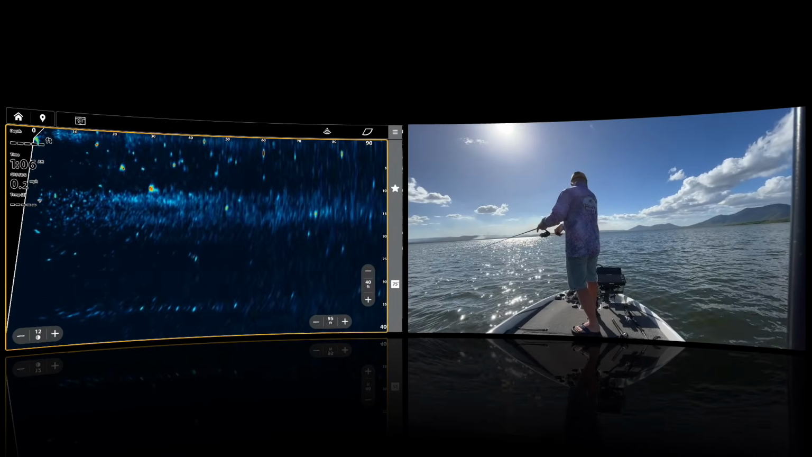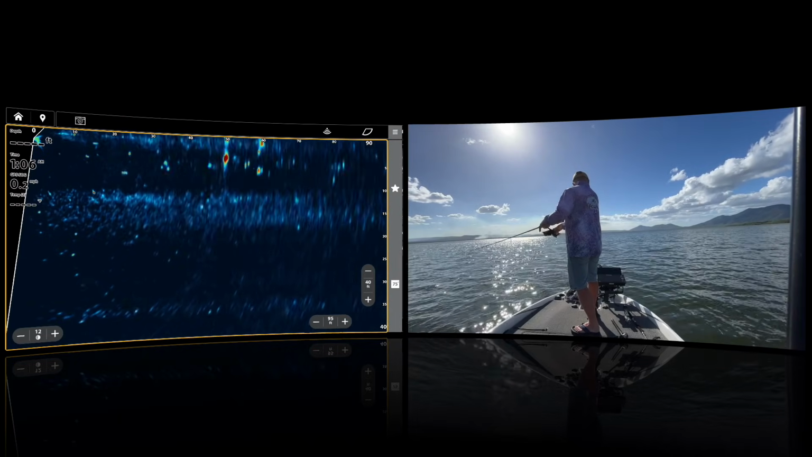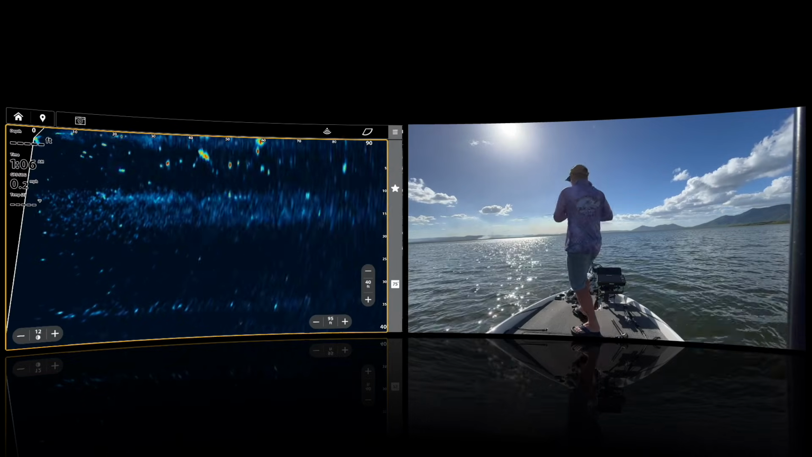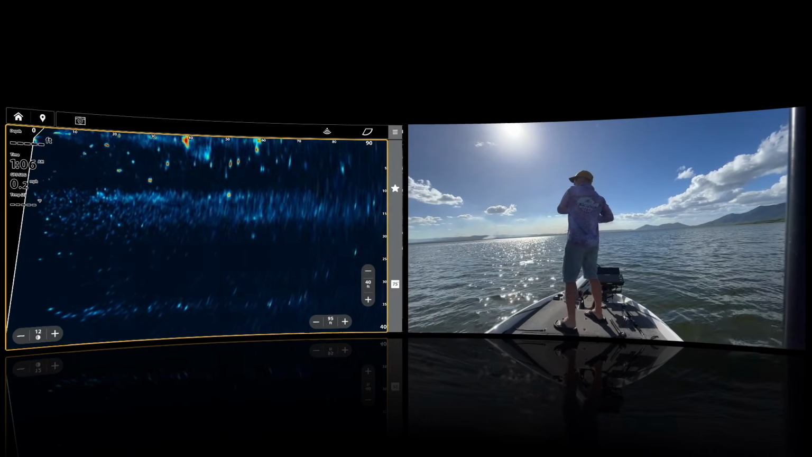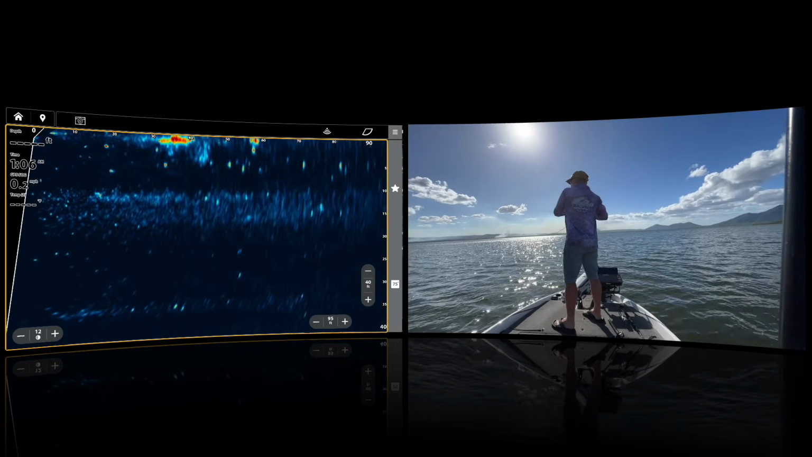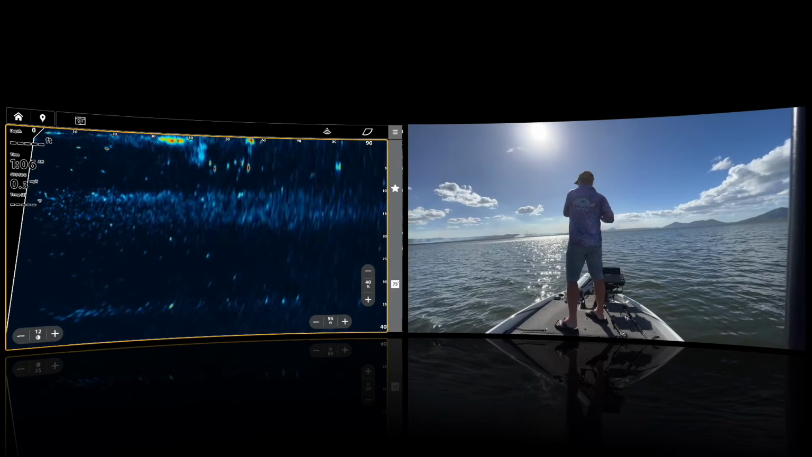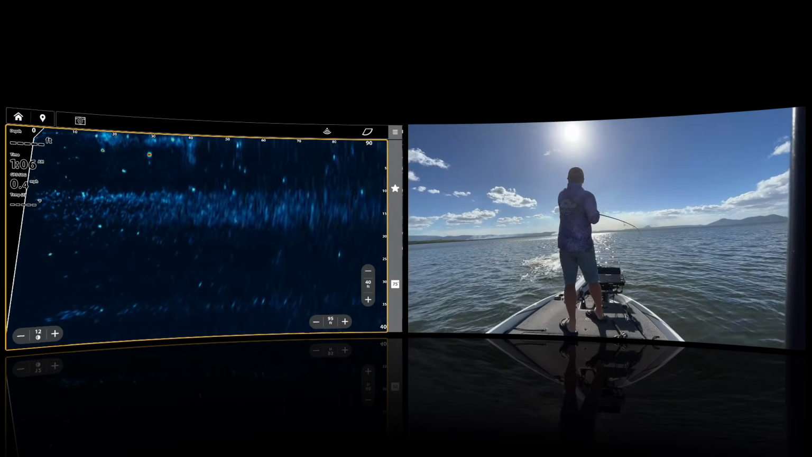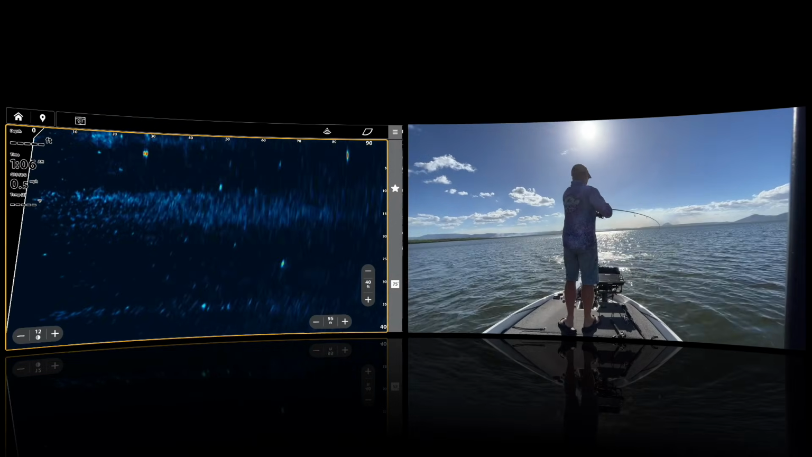So there's another cast I'm making here, a little bit to the left, dropping that lure past. You can see how shallow that fish is now. Chases the lure and hits it. How cool is that? He's right under the surface, that one. Yeah, I was just about to ask for my jerkbait rod, after he finishes with this fish.